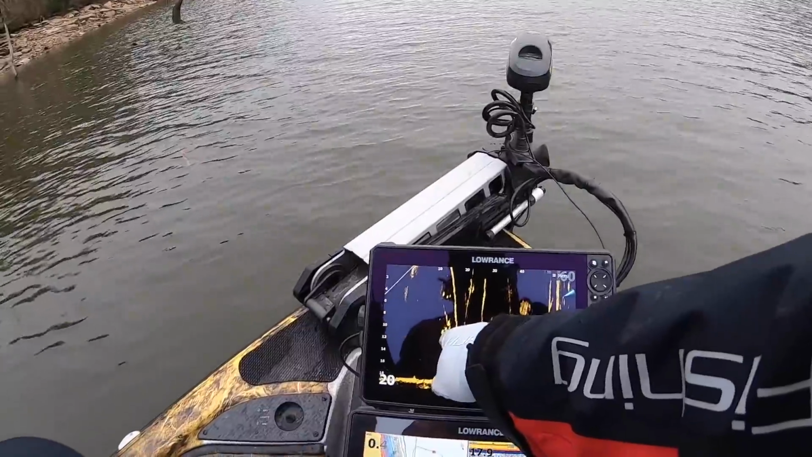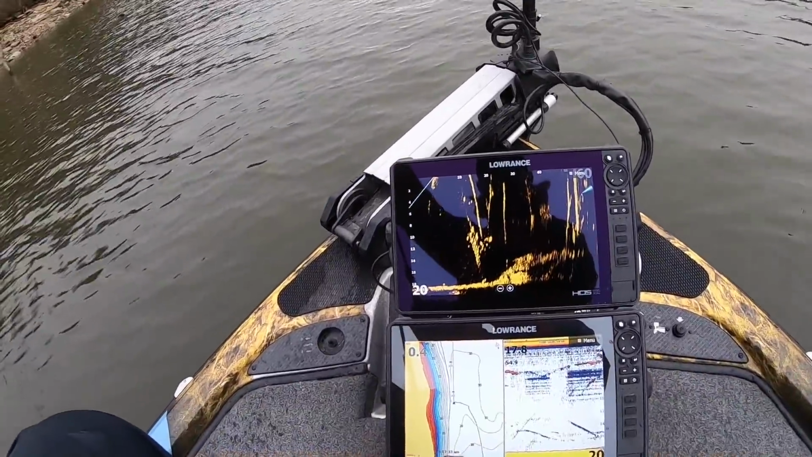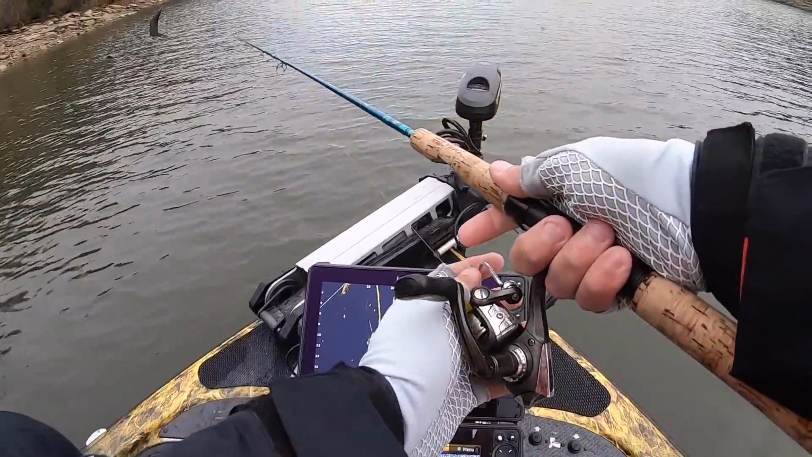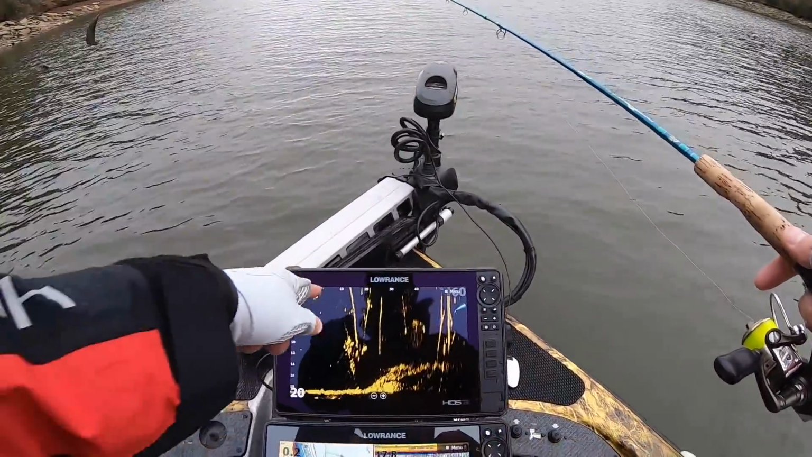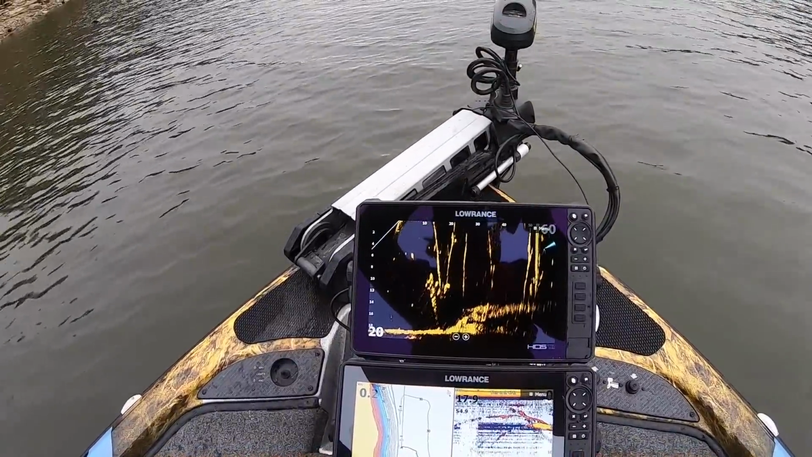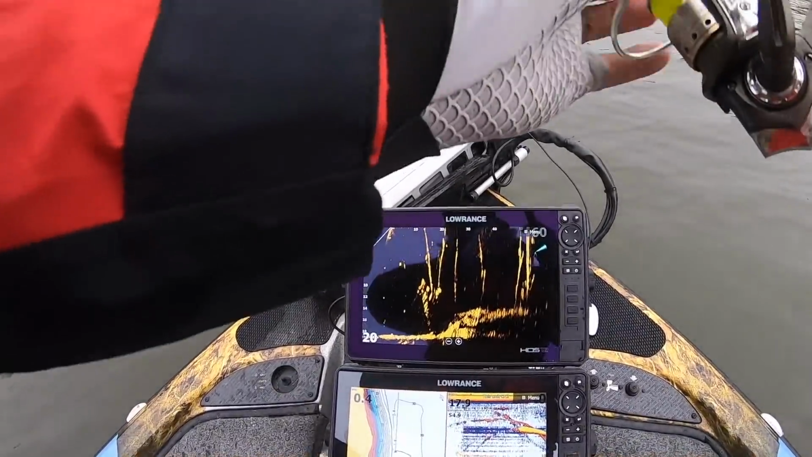Oh, he's got some buddies. Look at them right there. They're down about 10 feet. Let's see if I can stay put long enough. But y'all can see, all right, here goes my jig. See my jig going down right there. I'm gonna try to stay out of the way here.